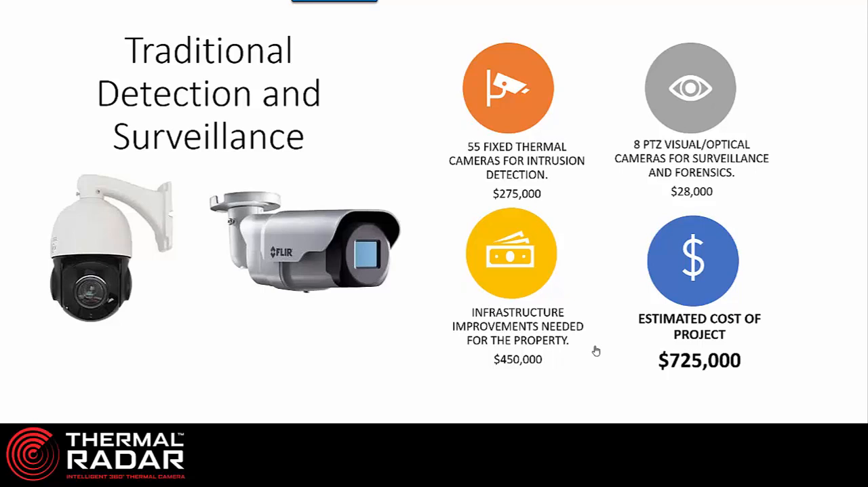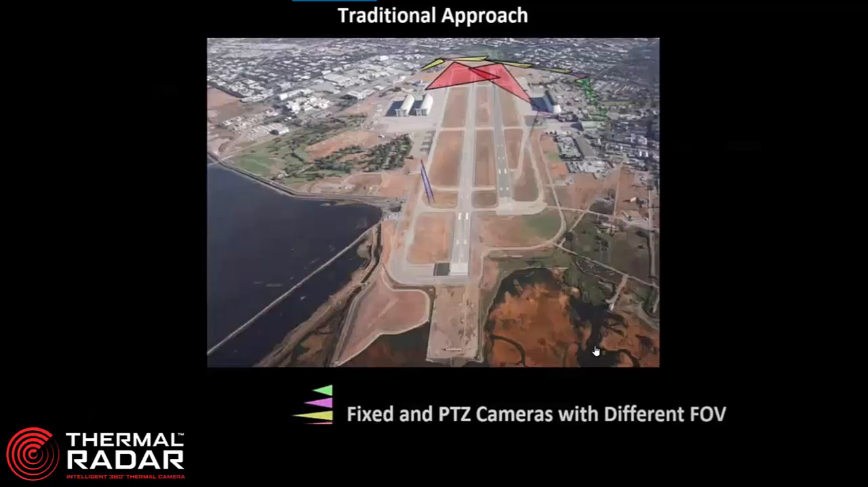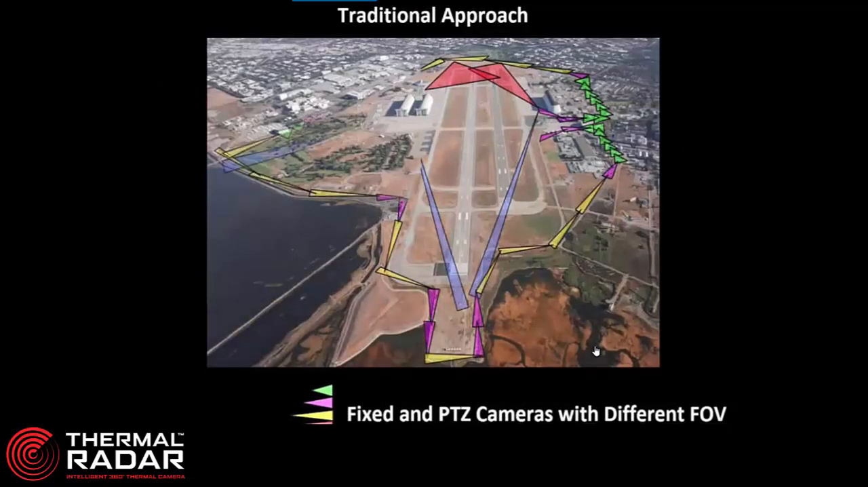And if you factor in 8 to 10 pan tilt zoom cameras, it's more important to consider the infrastructure cost. If you have to wire and trench and network 55 thermal cameras and 8 PTZs, it could cost a lot of money. $800,000, $1 million to do this kind of a site, this small little airport I'm showing you. So all of those perimeter cameras you see are going to be FLIR cameras or fixed thermal cameras.